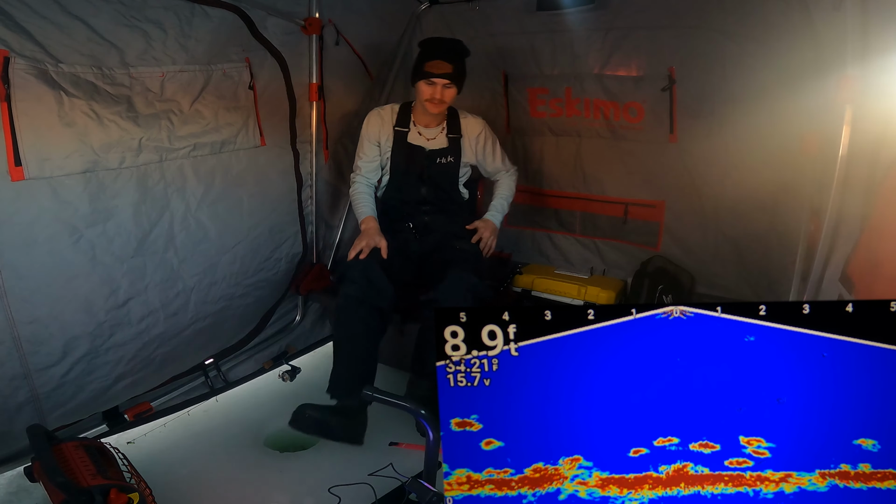These fish are super, super aggressive, which makes me think they'd eat just about anything. But I'm going to stick to this small presentation because it seems to be working pretty well. And as soon as it gets dark and more crappie come through, I might switch up my presentation to something a little bit bigger to try to primarily target the crappie. I haven't seen many crappie down here, any really big marks. If I did, I'd switch to a bigger presentation.